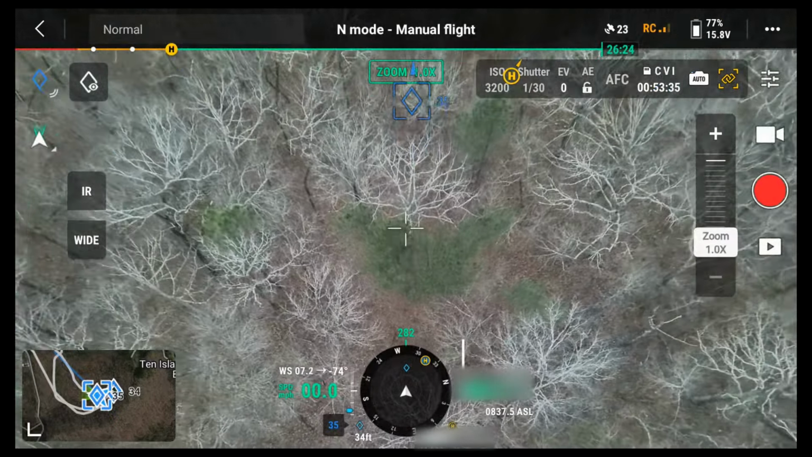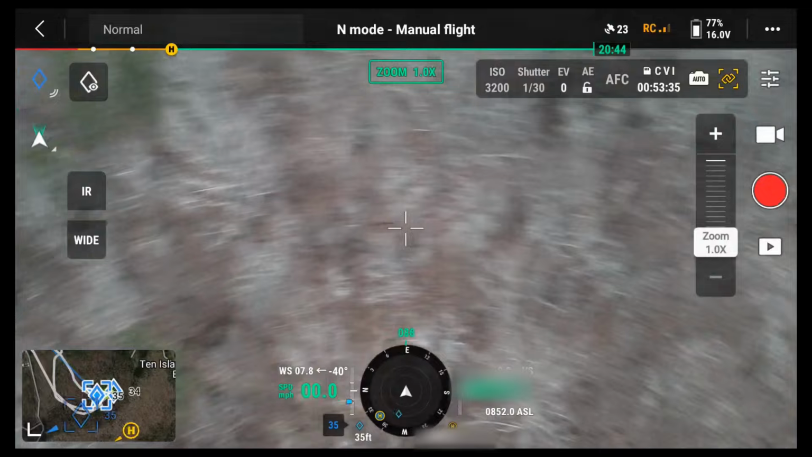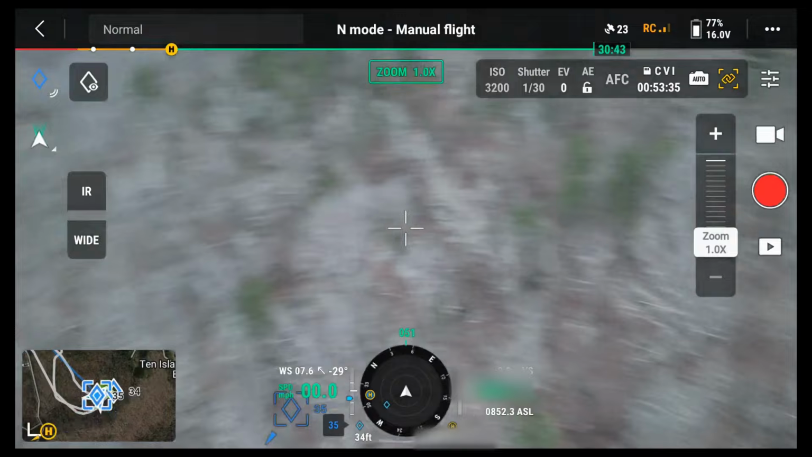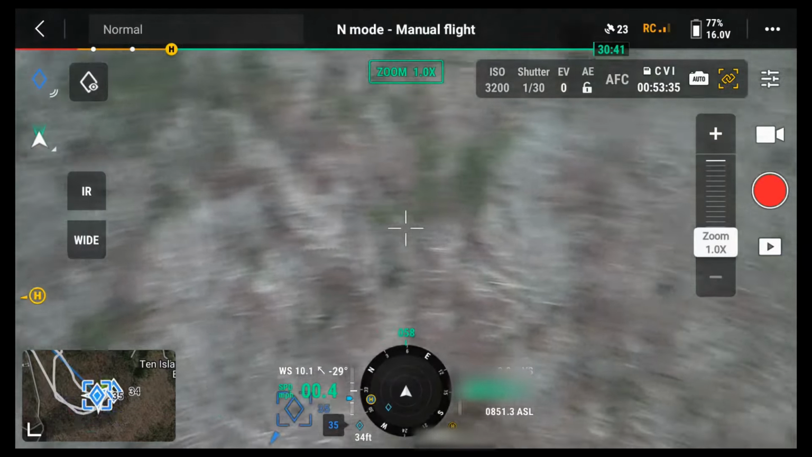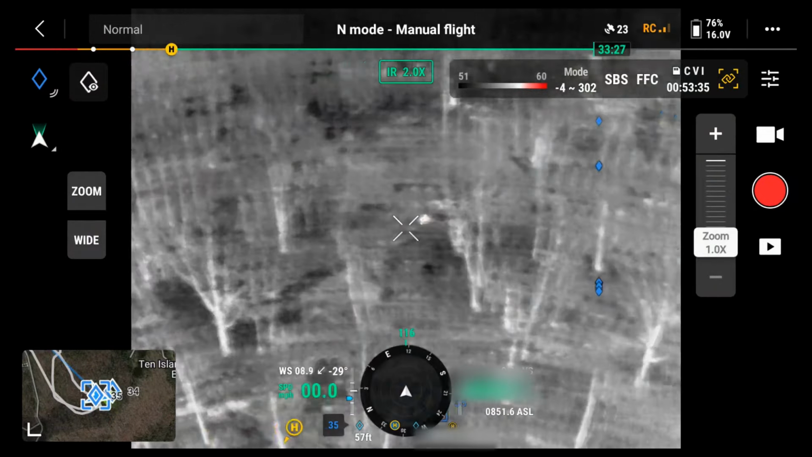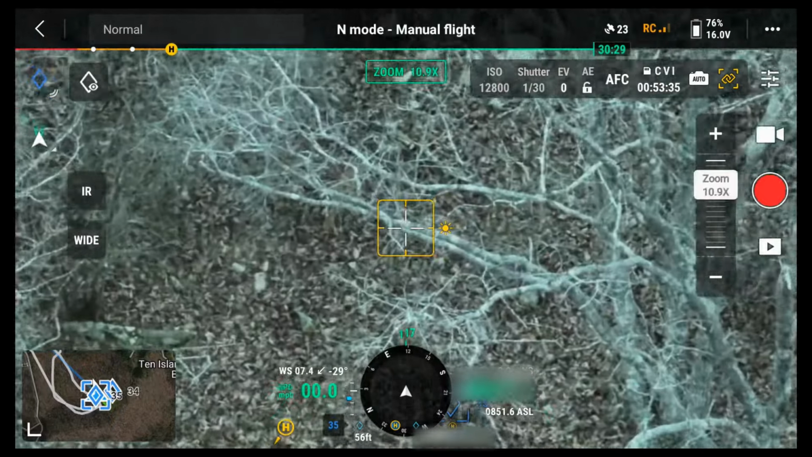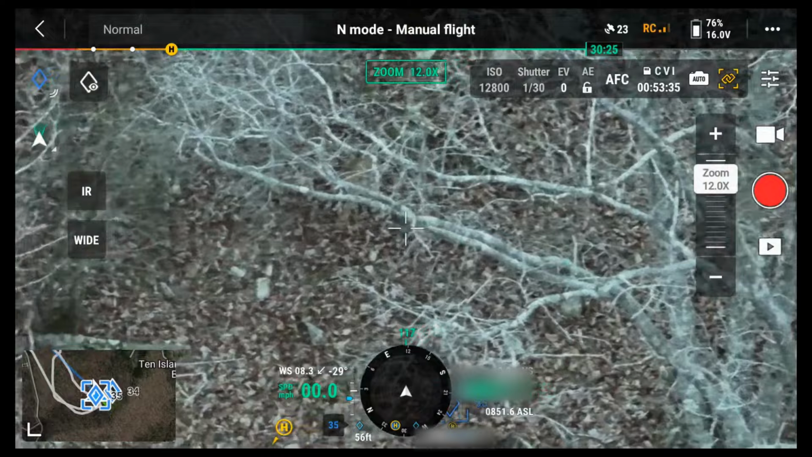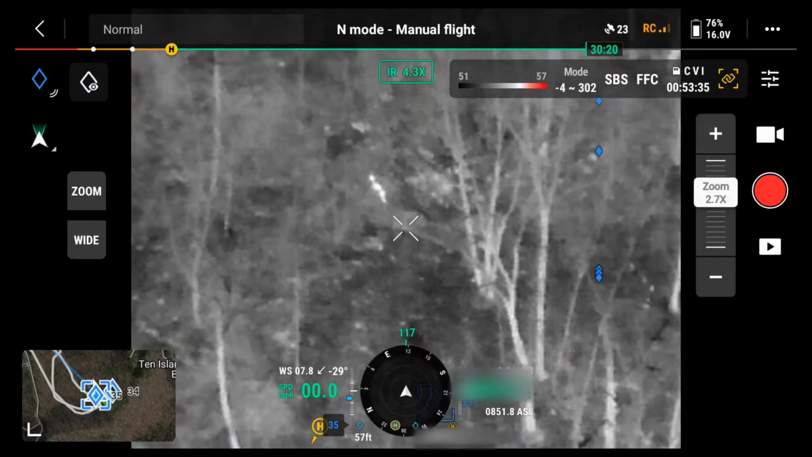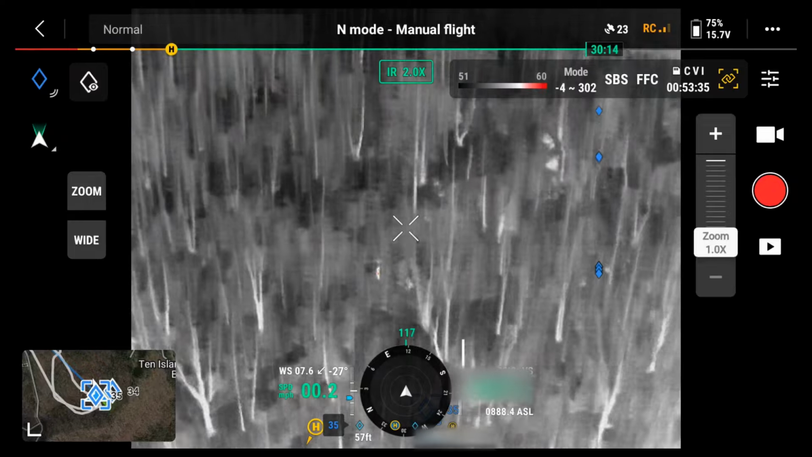Go up. Let's find the deer. Does it have like a heat sensor thing on there or something? Yeah. It's a thermal thing. Yeah, there's the deer right there. Oh, wow. There's a deer not far from the coyote. Yeah, right there. Isn't that crazy? It's insane. Maybe he is old. Deer are off the menu for him.